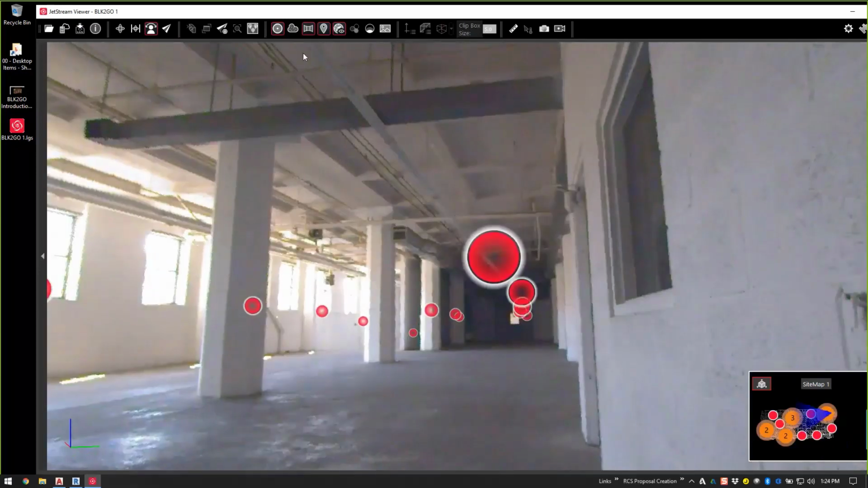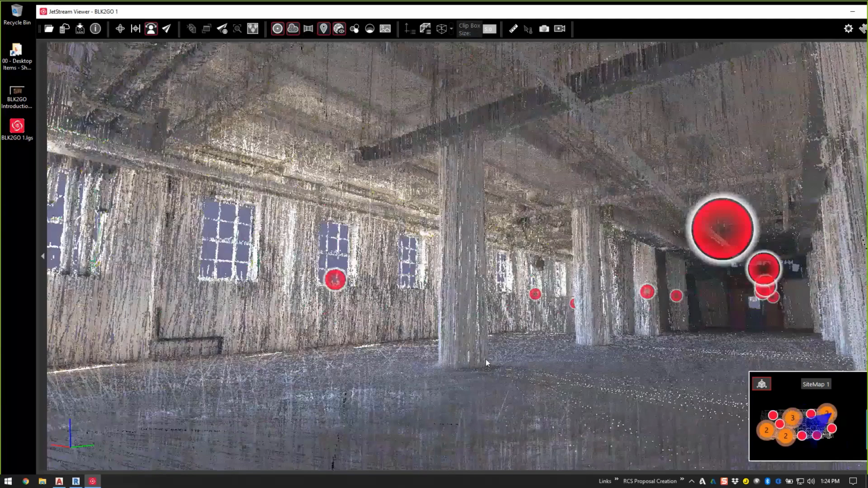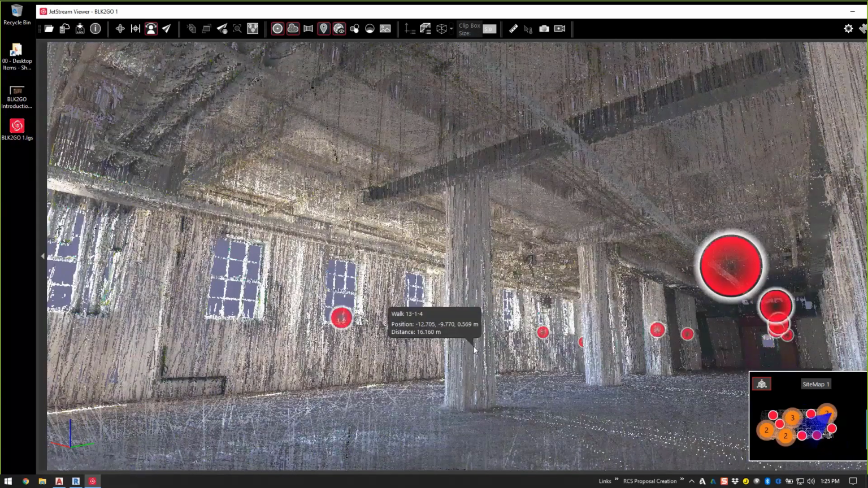If I turn the photographs off, this is the point cloud data, and I have not done any cleanup at all to this data. Now, before I go any further, those of you that have done scanning before, you're going to say, man, that's completely different than what I've ever seen.